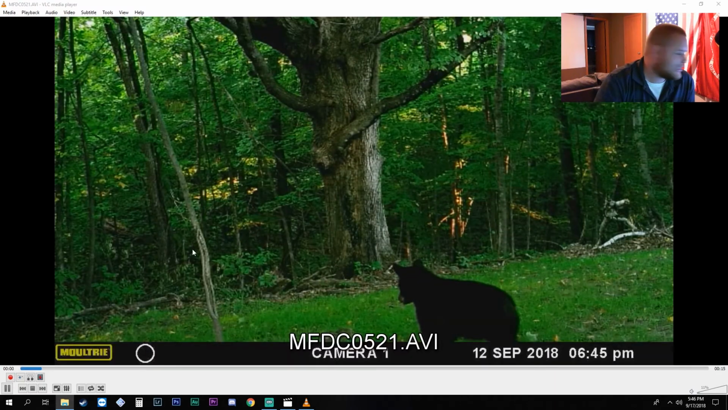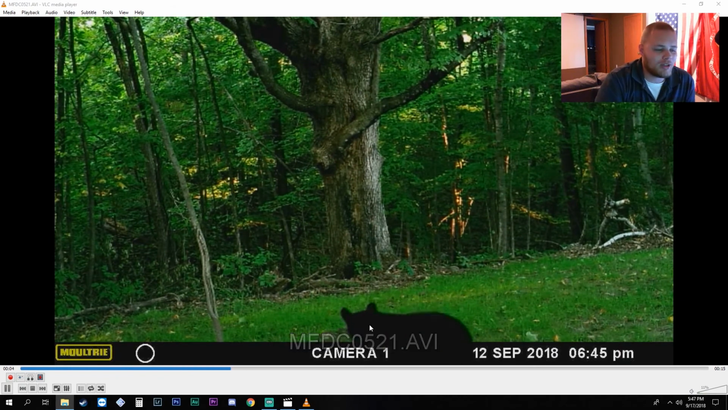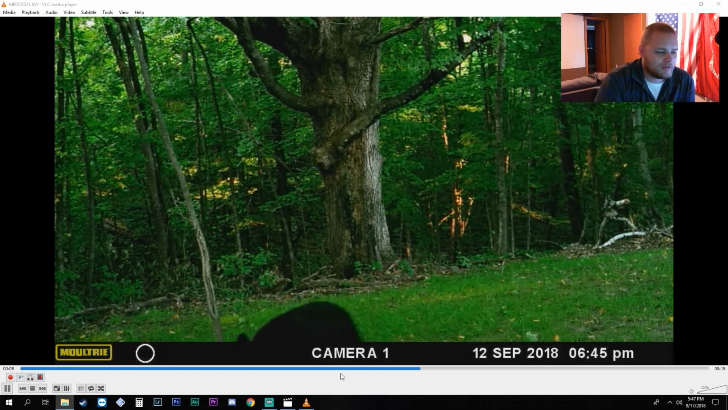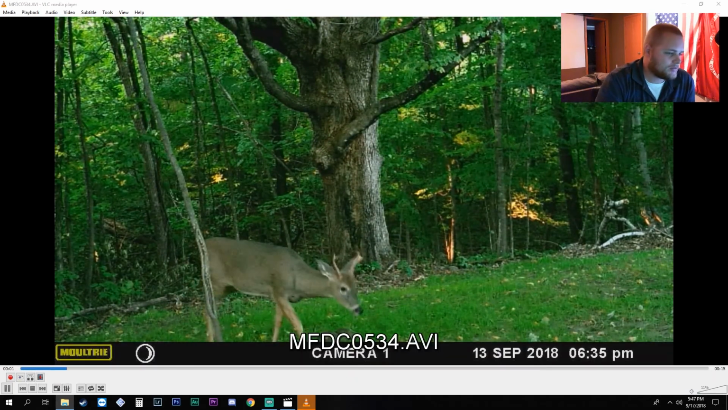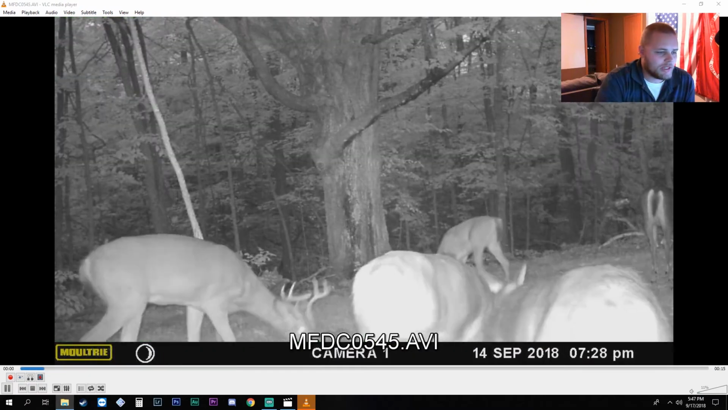Then we got these little fluffy bears all hanging out, laying down in the food plot. Bears are becoming less likely on the cameras, so that's a big positive, but they're still there. Got this little guy coming through again, and then this.